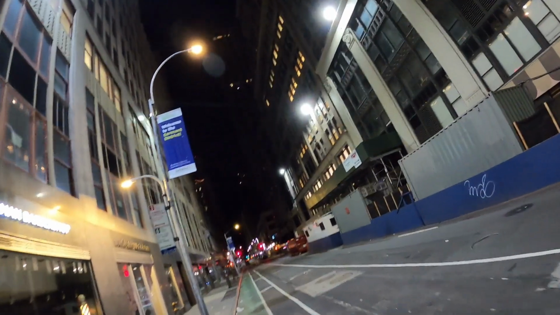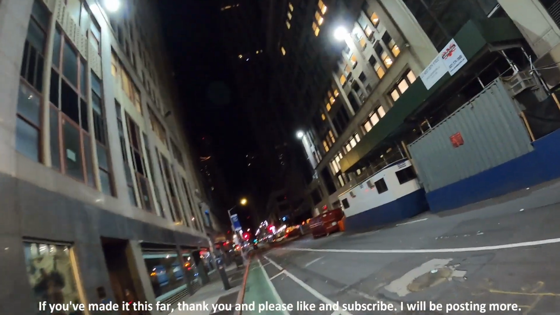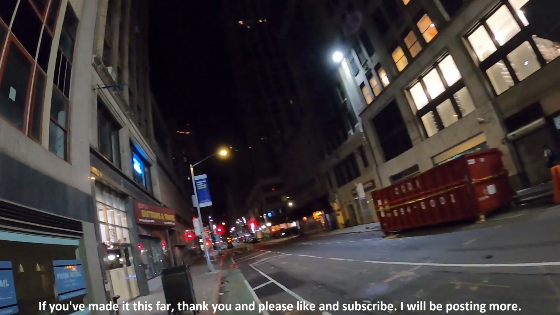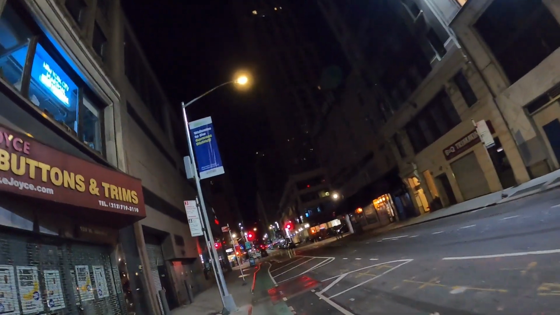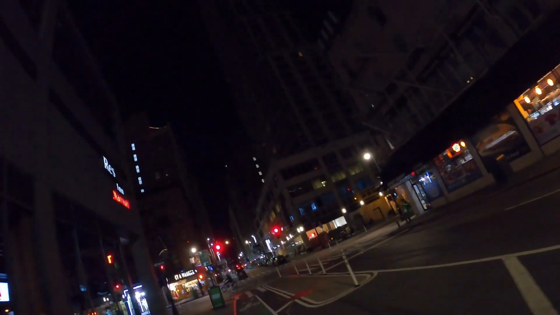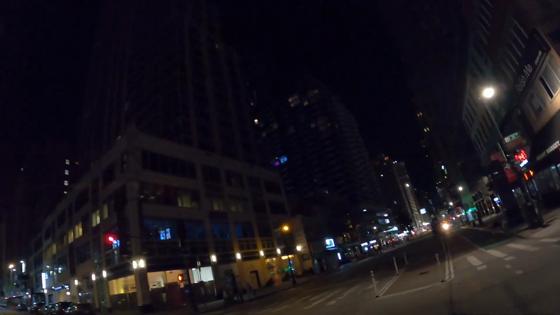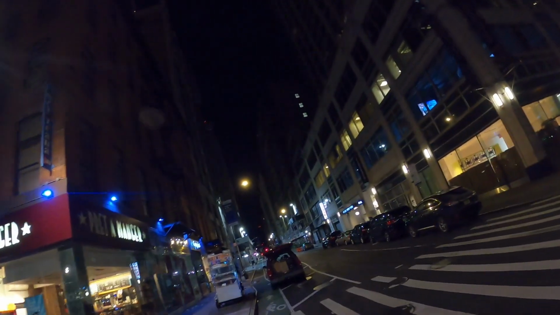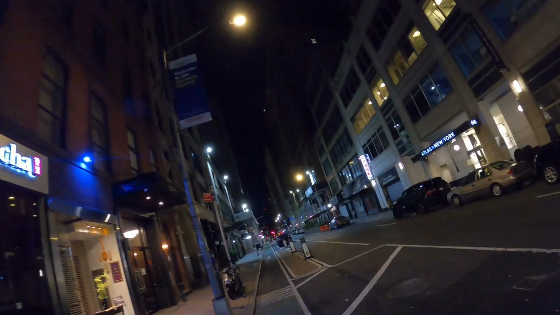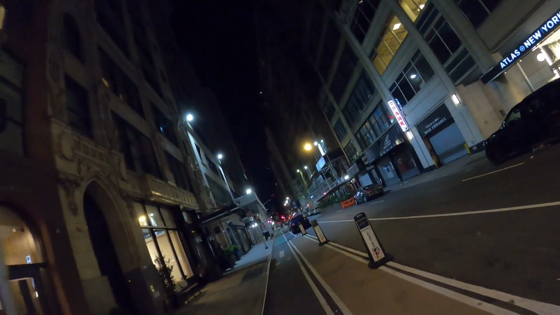I think more of the city should be pedestrian oriented. By American standards, New York City is probably the most hostile city in all of North America to cars, and I think it needs to be more hostile and force more people to, this is 38th and 6th, use public transportation or walk or bike or whatever.